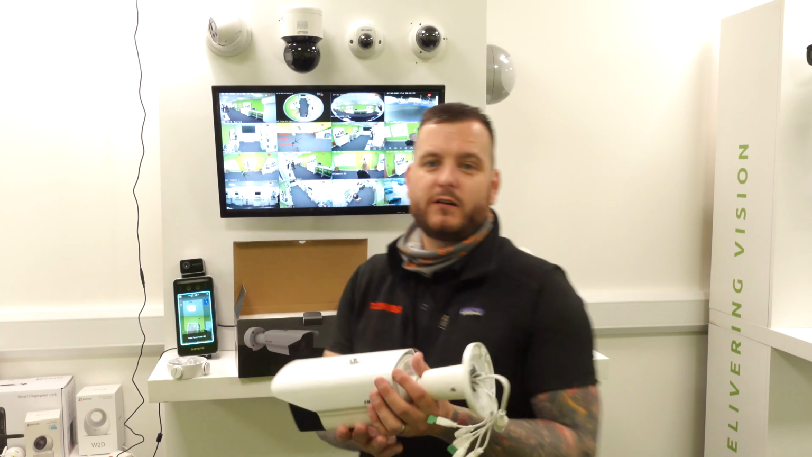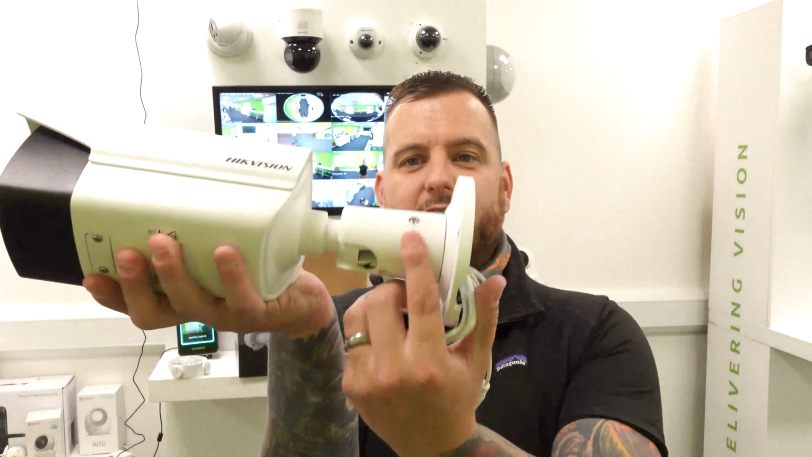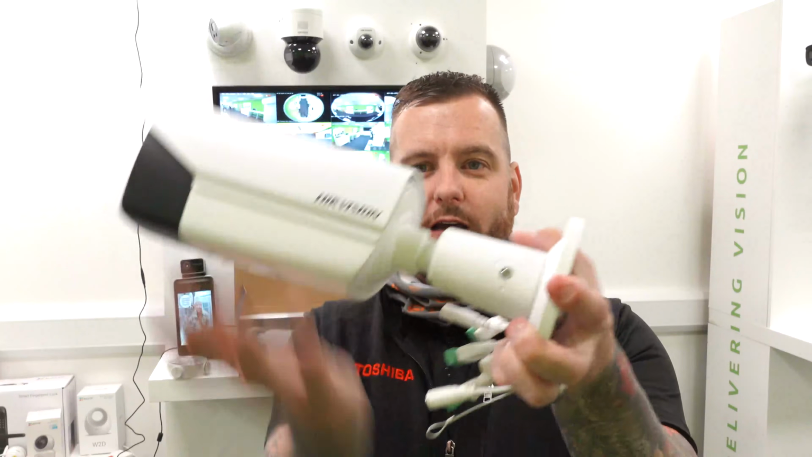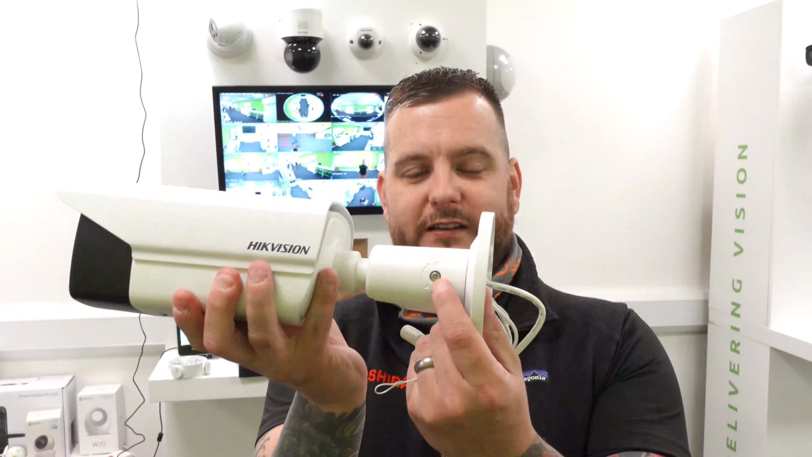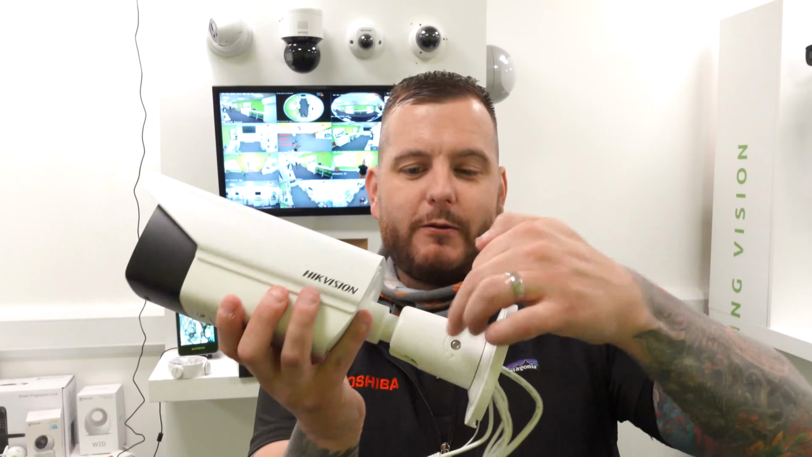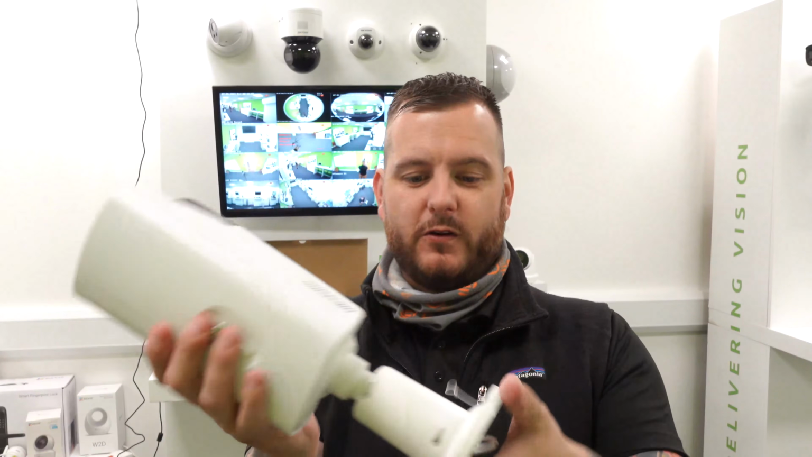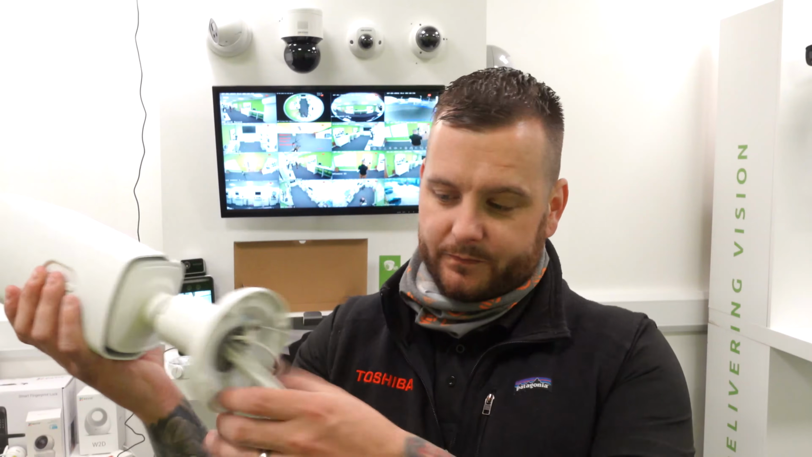On these particular models, we've got the adjustable bracket. They've redesigned the bracket, so you've got the lock-in screw there. Once you undo that, you can twist it, rotate it up and down, left, right, etc. And then when you're happy, just tighten that down. It's a much better design than the older bracket where you had about 3 screws through here. So this is a much more enhanced design, like the 2.6 series that we've had for a while now.